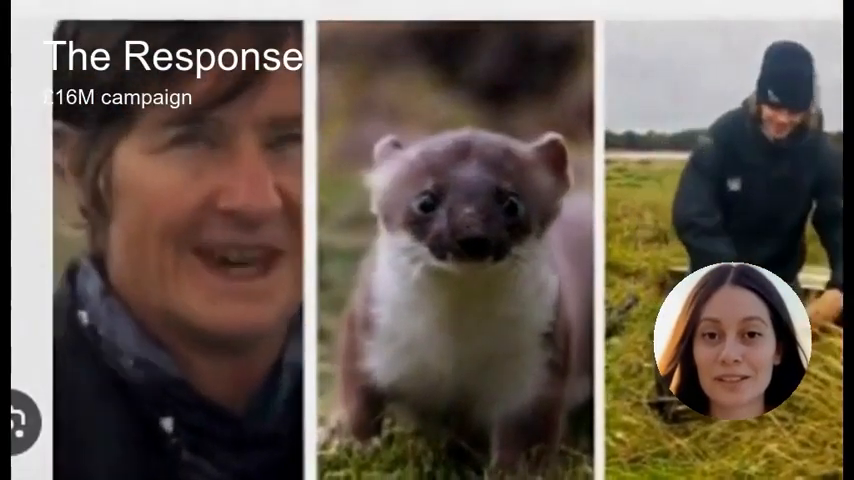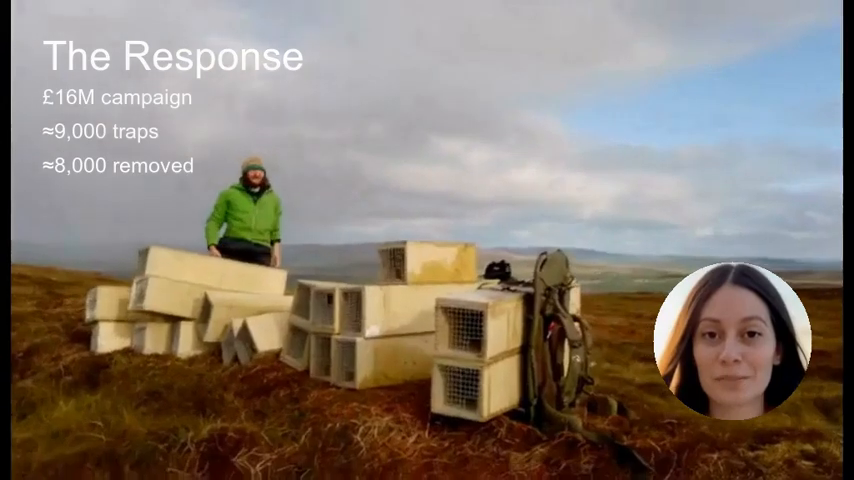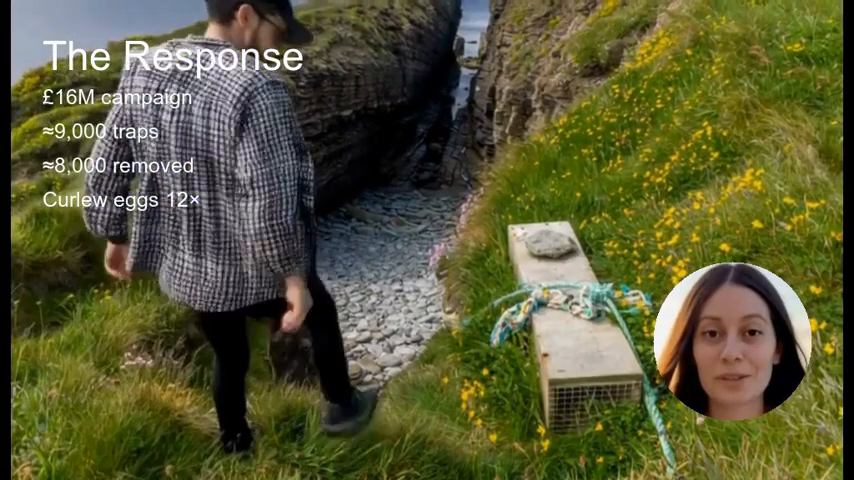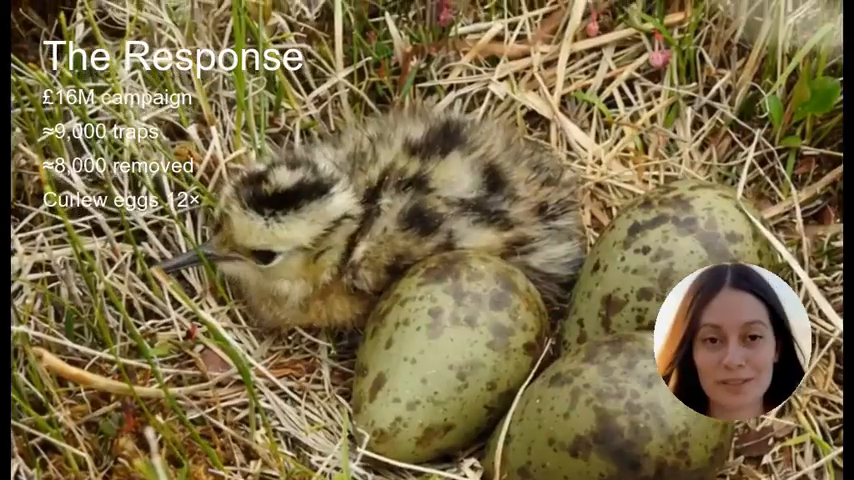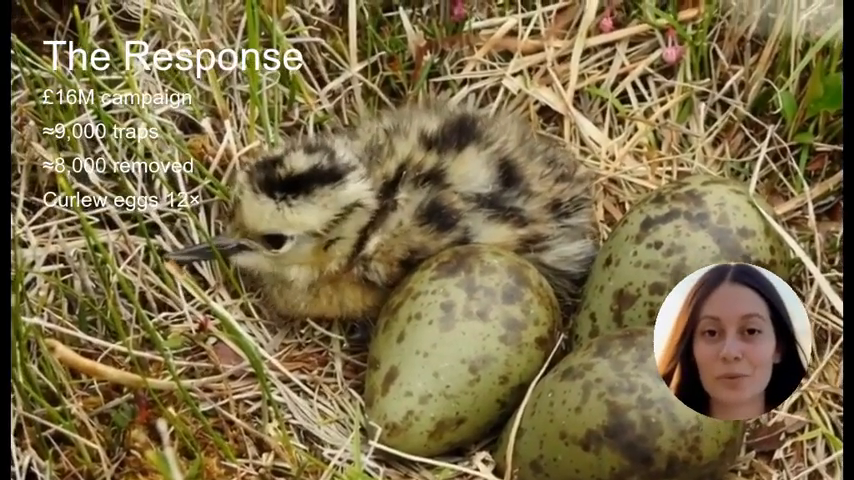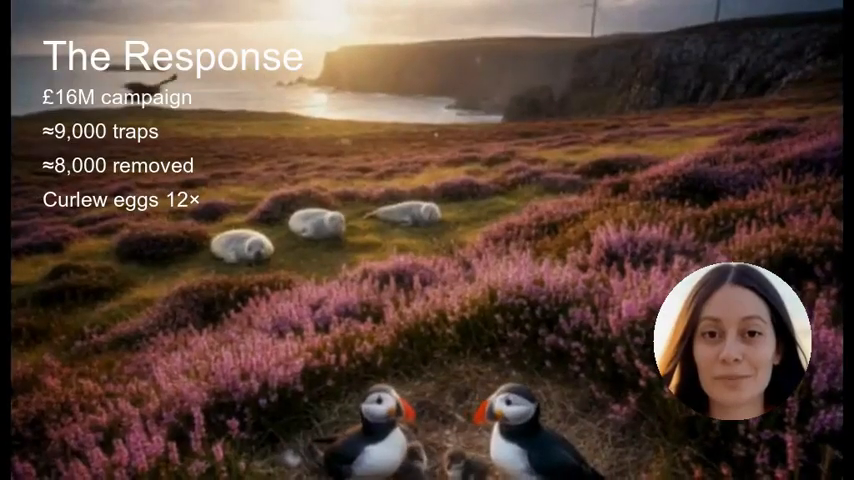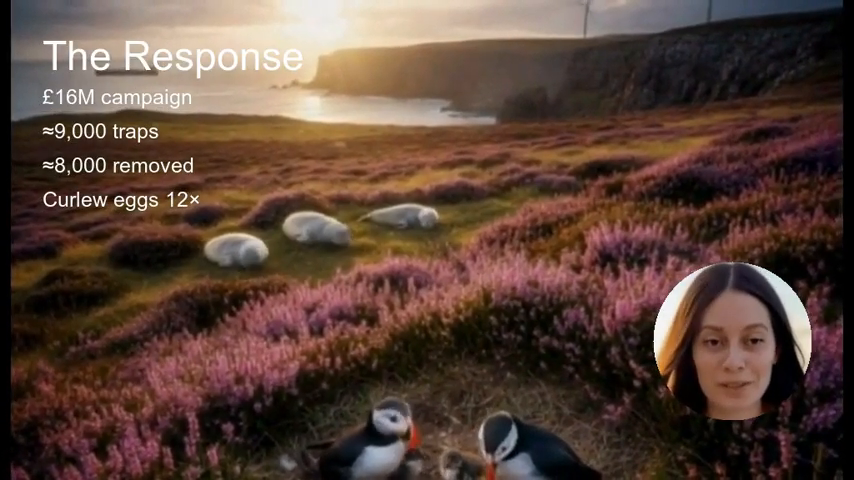By 2019, conservationists launched a £16 million campaign, laying a maze of roughly 9,000 traps across the islands. Over 6 years, the team removed nearly 8,000 stoats, each trap a somber but necessary step toward balance. Success followed. Curlew egg hatching odds jumped over 12-fold, vole activity more than doubled, and hen harriers surged. This is a conservation win amidst a global nature crisis. Orkney's songs return to the wind, as one director said.